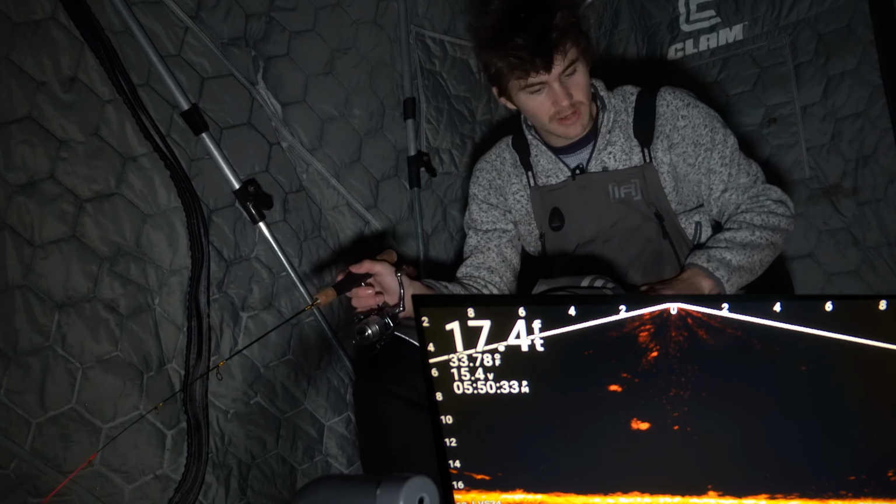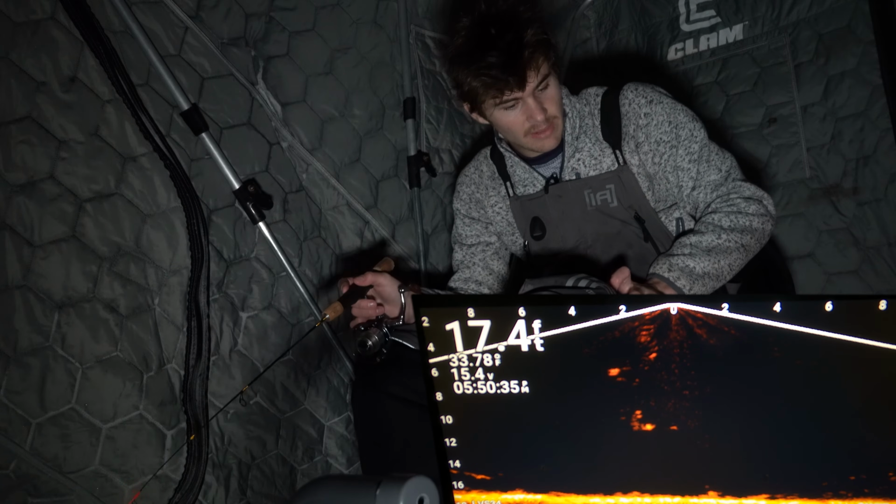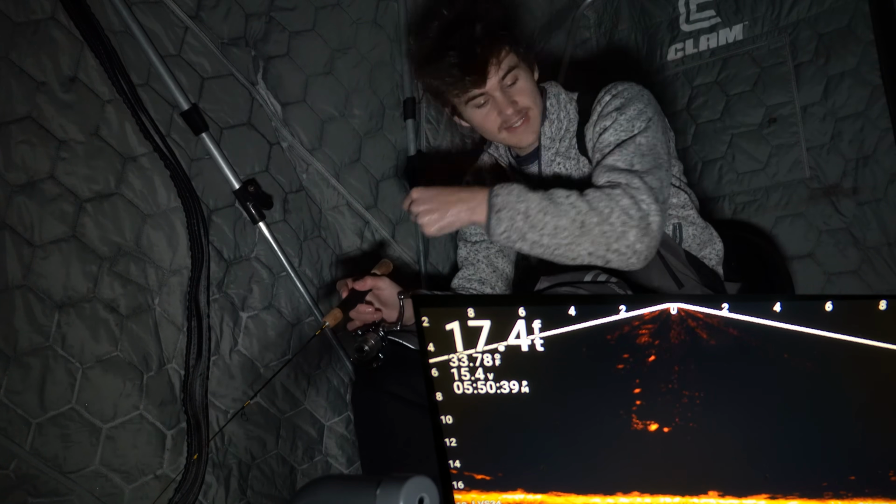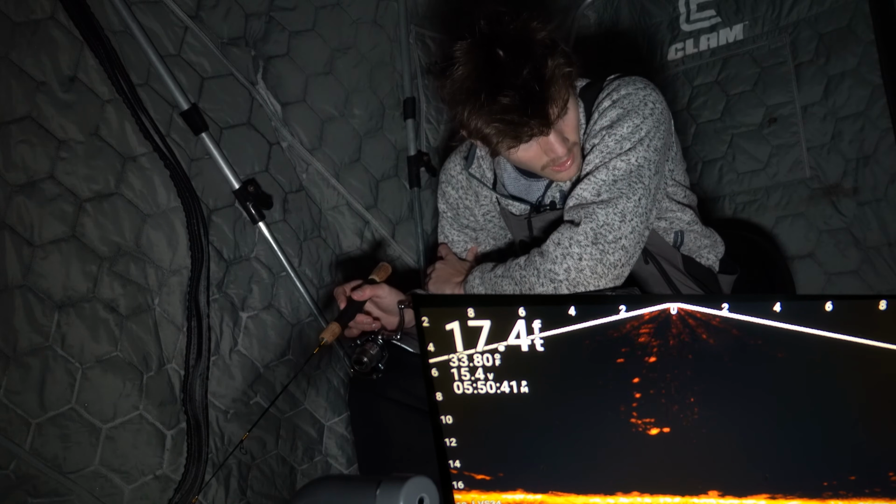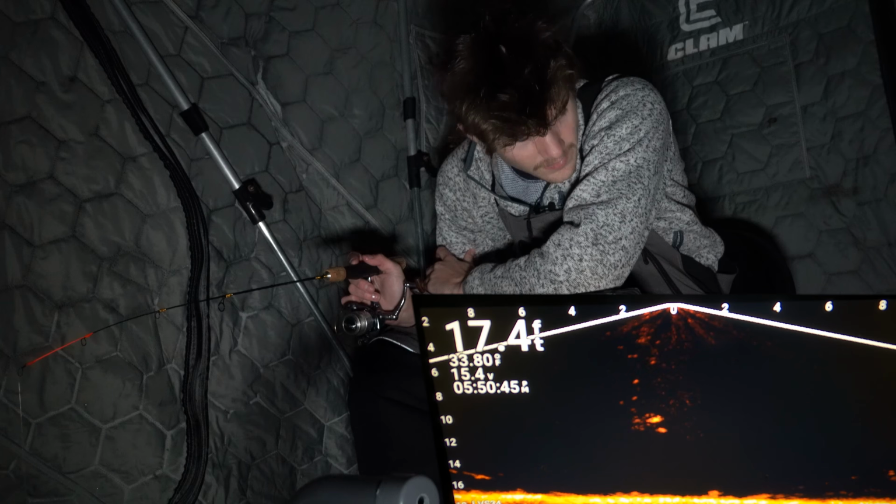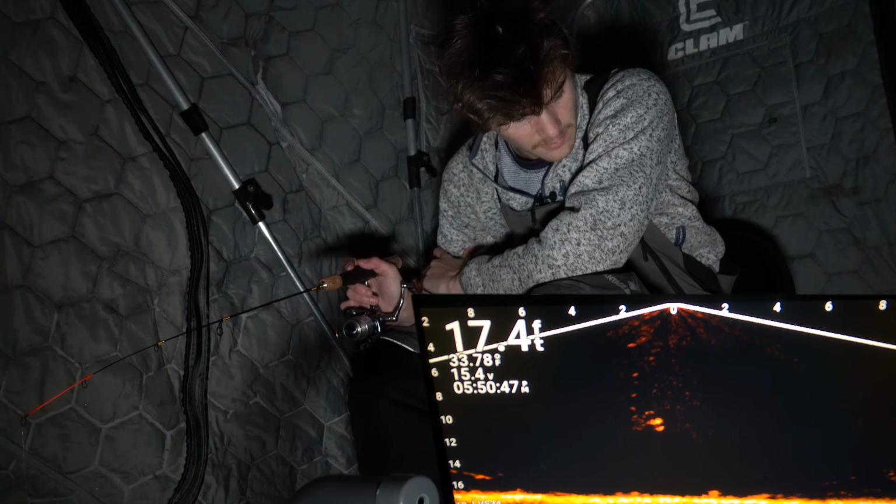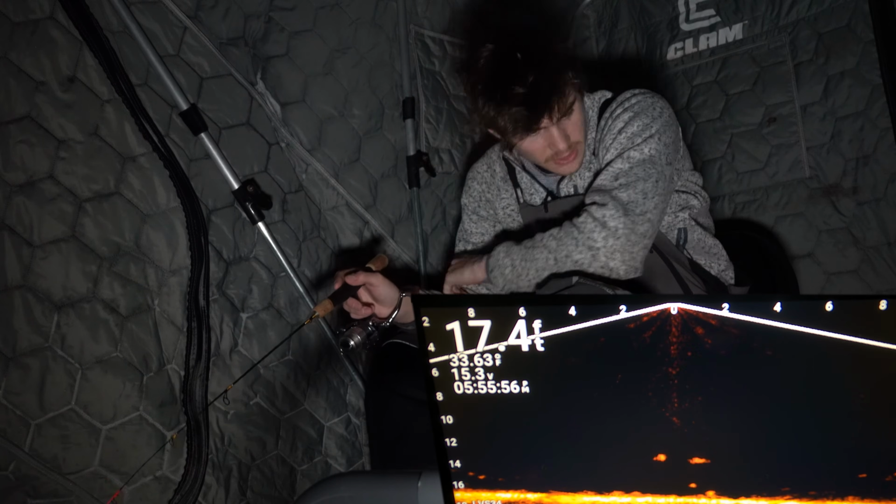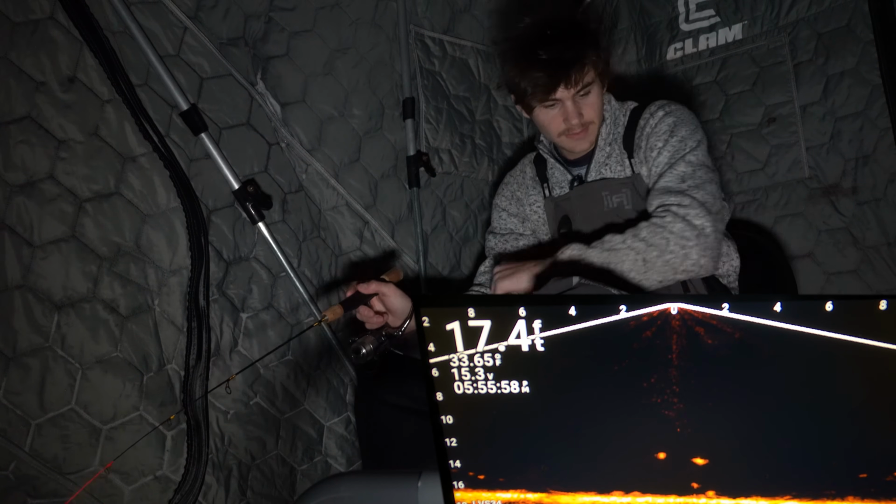Had a few nice fish come through. I'm hoping that maybe about 30 minutes some walleye will come through. It's almost that time. It is almost the walleye time. Got something a little under me right now. Not sure if he wants to eat though. Is he gonna swing back around and try to eat again?